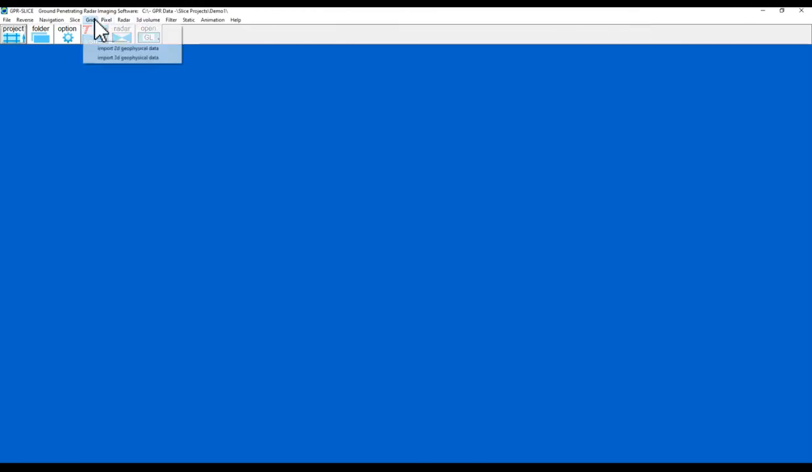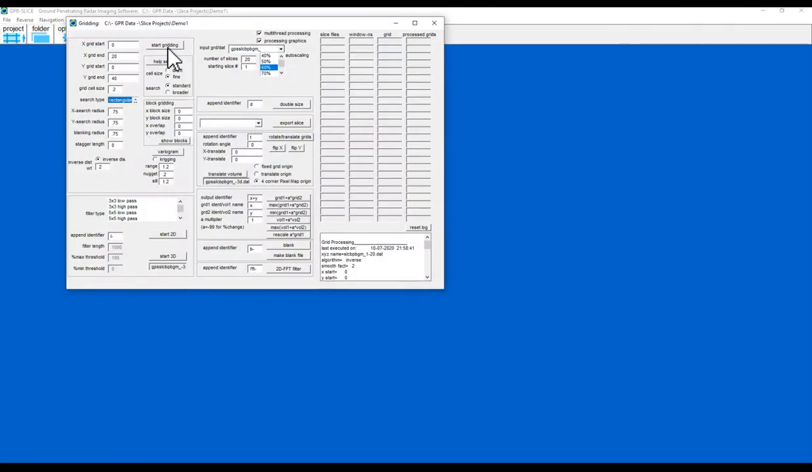Close that down and then grid them. So hit help set so I get the new extents of the data. Make the cell size a little bit bigger just to make this quicker. So start gridding.